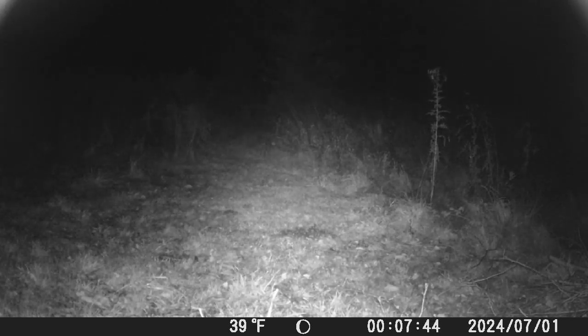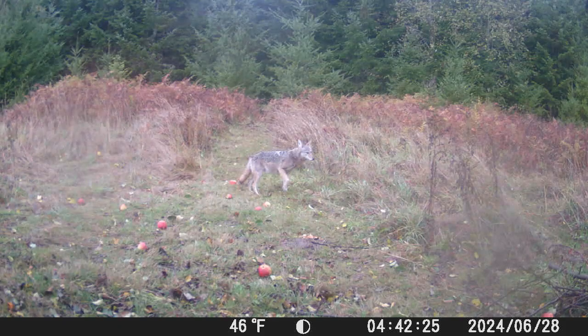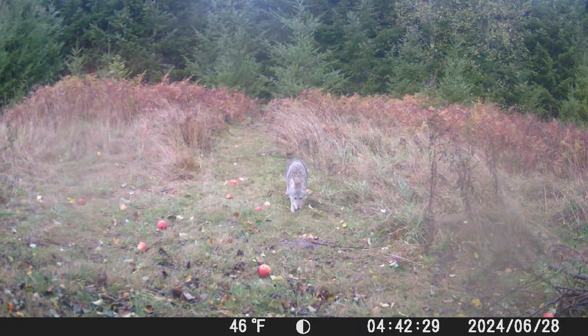I think we have one more clip of a coyote, and then we'll get into some fun surprises. So again, here we are in the daylight again with the coyote looking for some food. Little concerning, but you know, we haven't had any incidences yet, knock on wood. If I had to guess what time this is, it's probably at least an hour before sunset. So a little concerning.